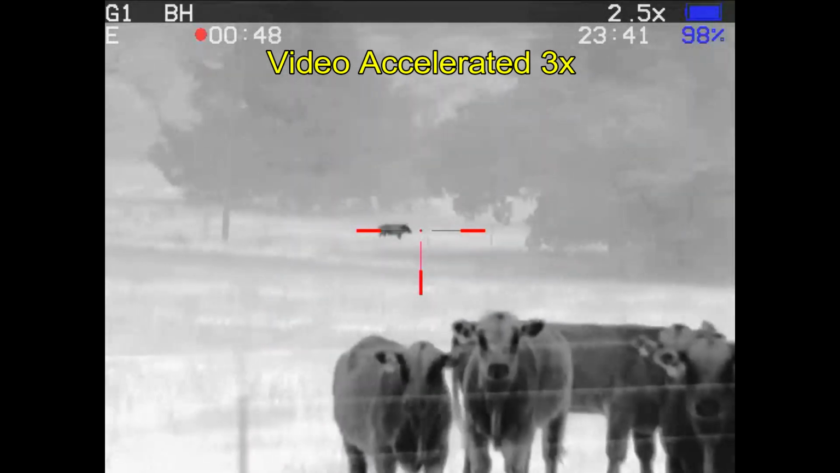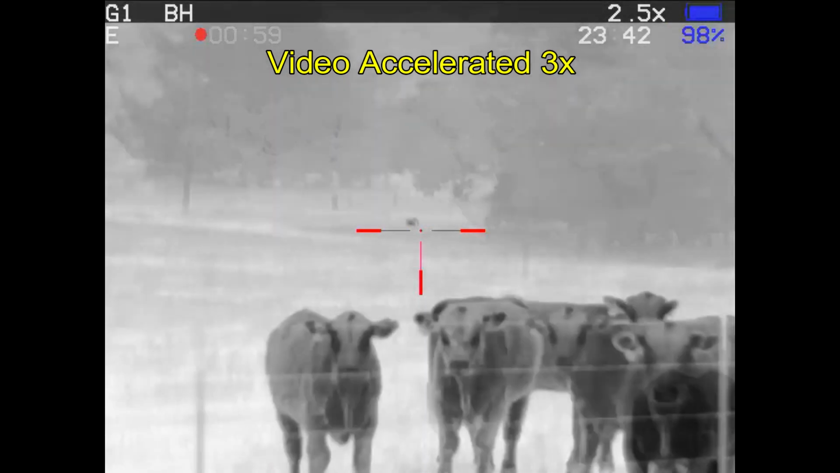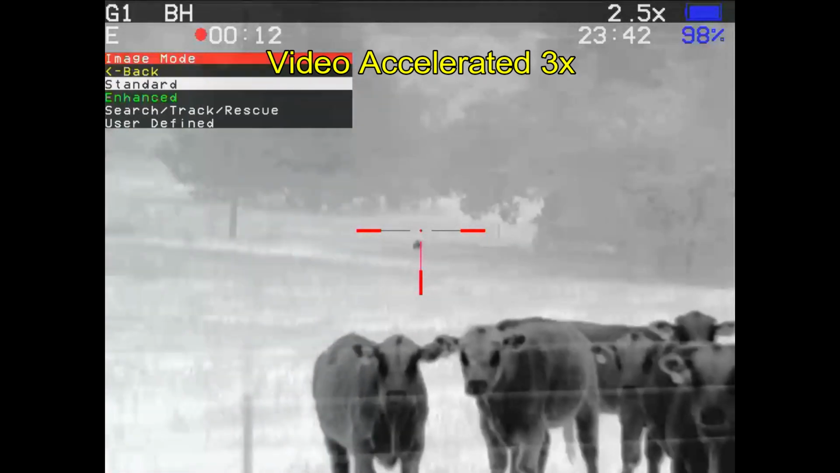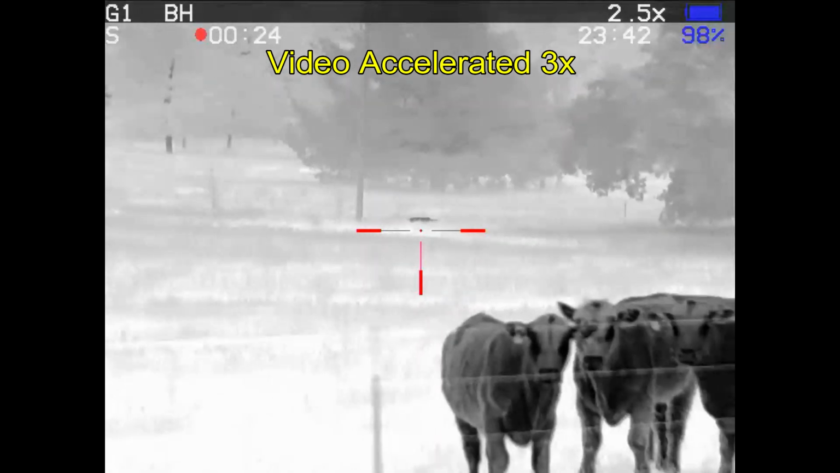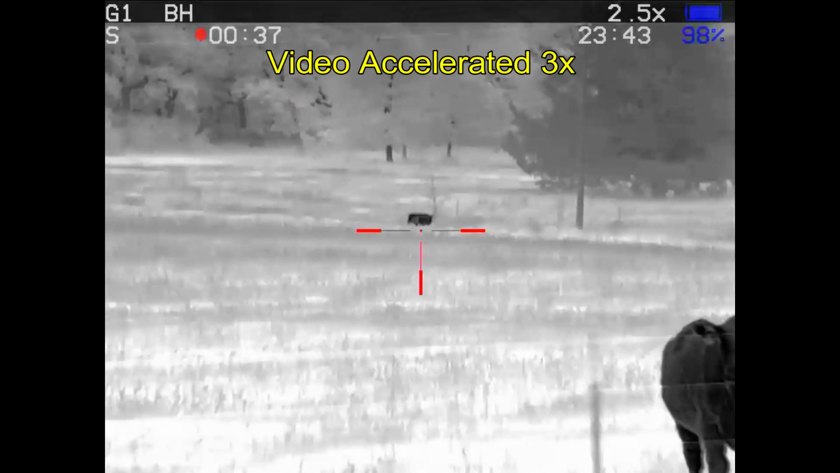At this point, I think the hog is going to disappear on me. It's headed towards a water supply, and it goes behind the trees, but only seconds later turns around and comes back out again. Here I make a little adjustment to the image quality, and I continue to watch the hog tease me as it goes up and down the fence line.